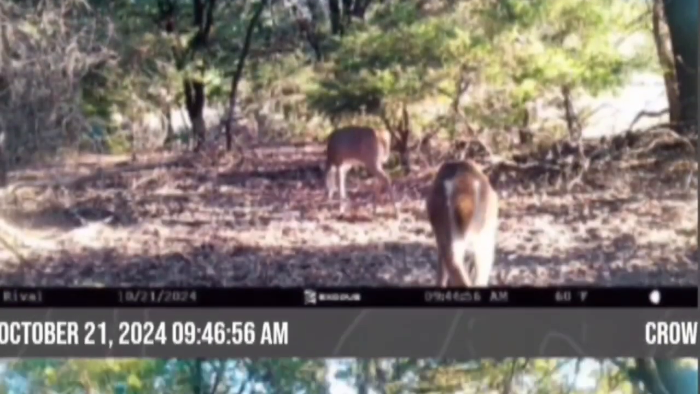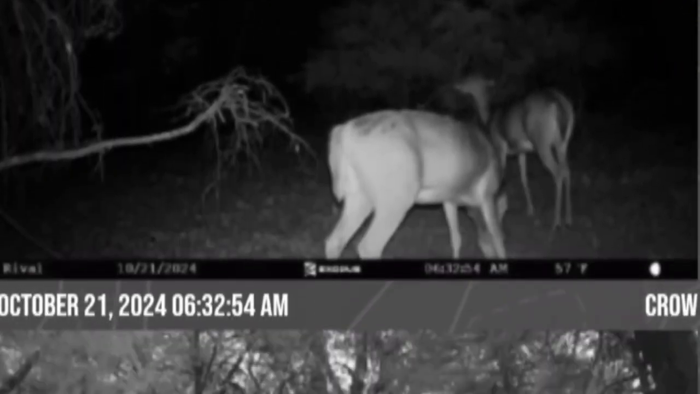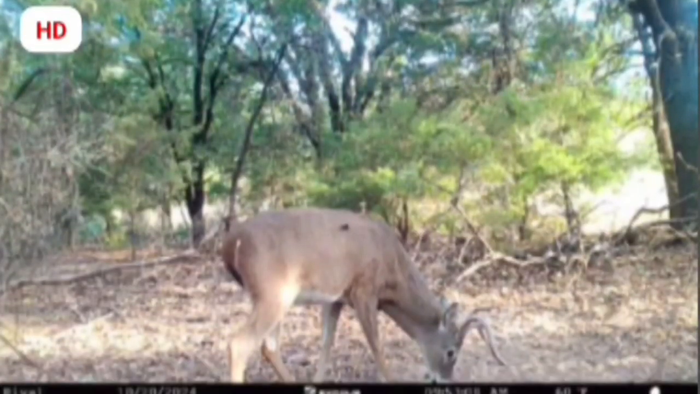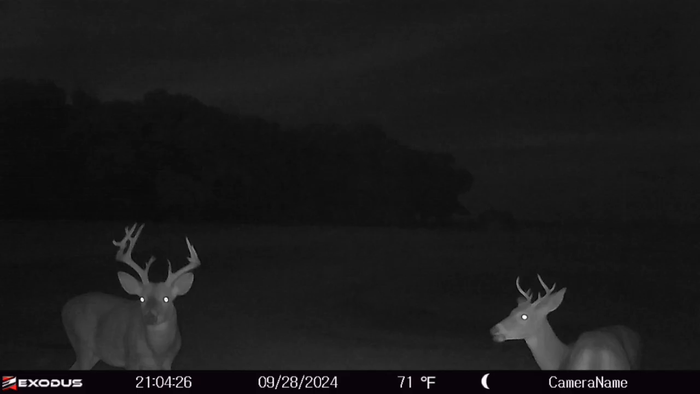I'm gonna pull the camera up, take it home, we'll go through it, show you the nice prospects that we've got on here for bucks. And it does look like to me we need to shoot a few does in this area. I'd like to start out with this big buck. He's got his head down so it's hard to see. I'm going to zoom in so hopefully you can see those forks on his right side.